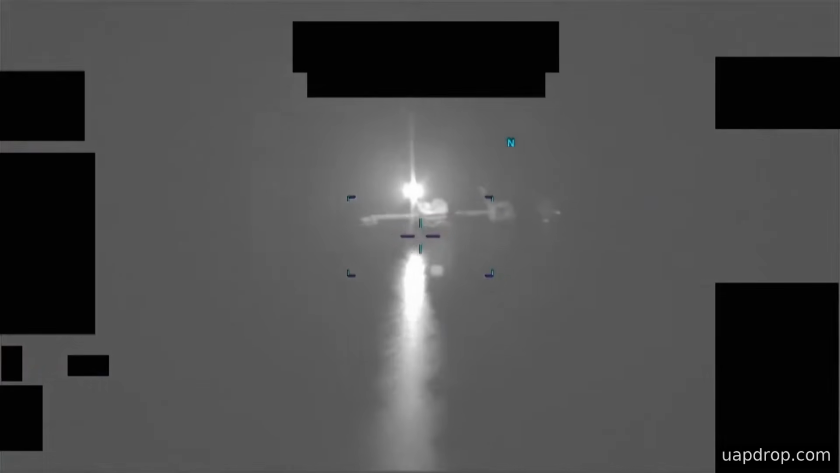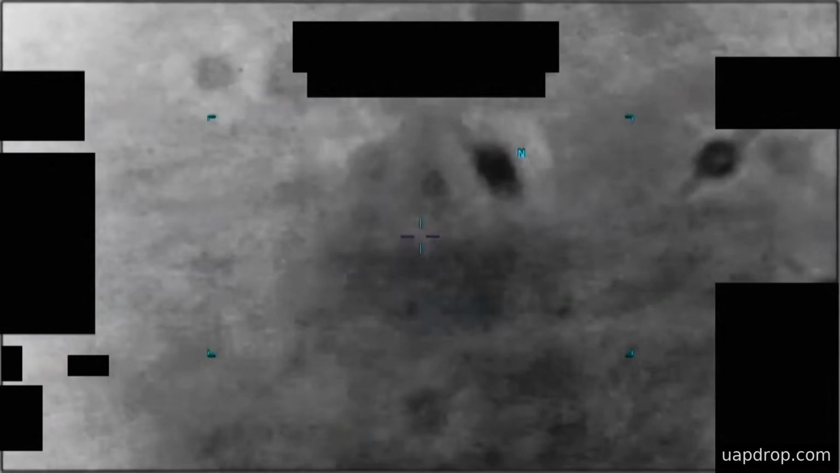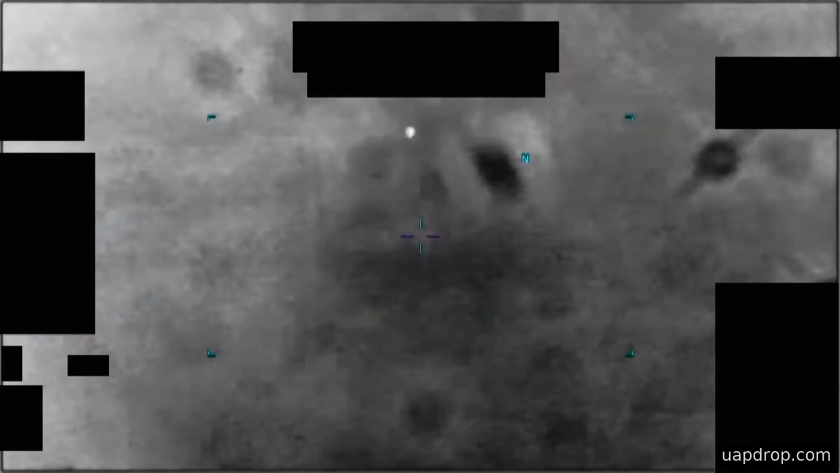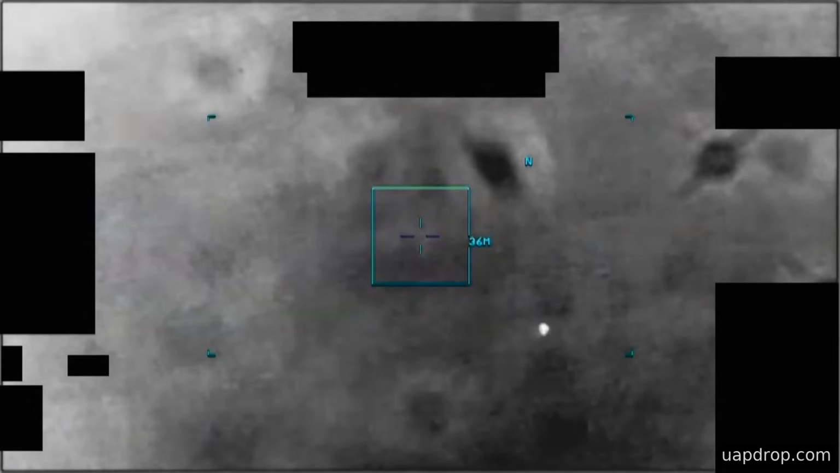This is infrared sensor footage titled NAG UAP June 1st, 20, likely recorded by a United States military platform operating in the CENTCOM area of responsibility in 2020. The image shows an area of contrast the sensor keeps in view using zoom and pan, while a targeting reticle highlights the feature as the operator or automated tracker follows it.